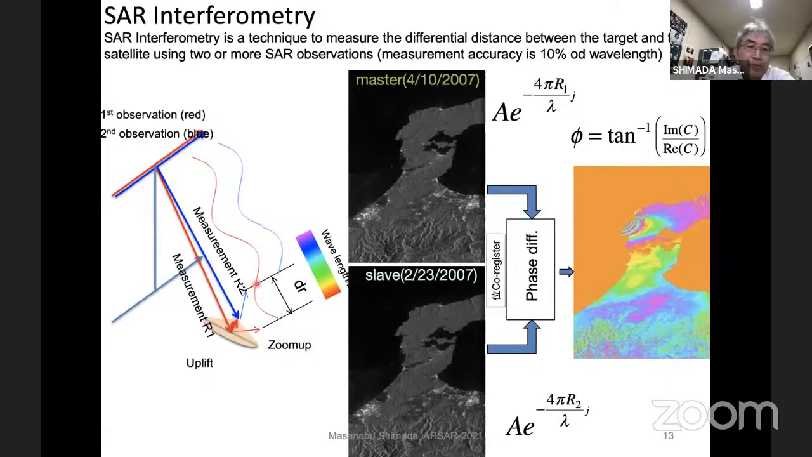So the differencing of this red experiment and the second blue experiment gives the phase difference from here to here, and we can colorize this measured phase difference like here. So this is the very basics of interferometry. And the radar measurement has amplitude information, like A, and phase information here. If we show the amplitude information, this is